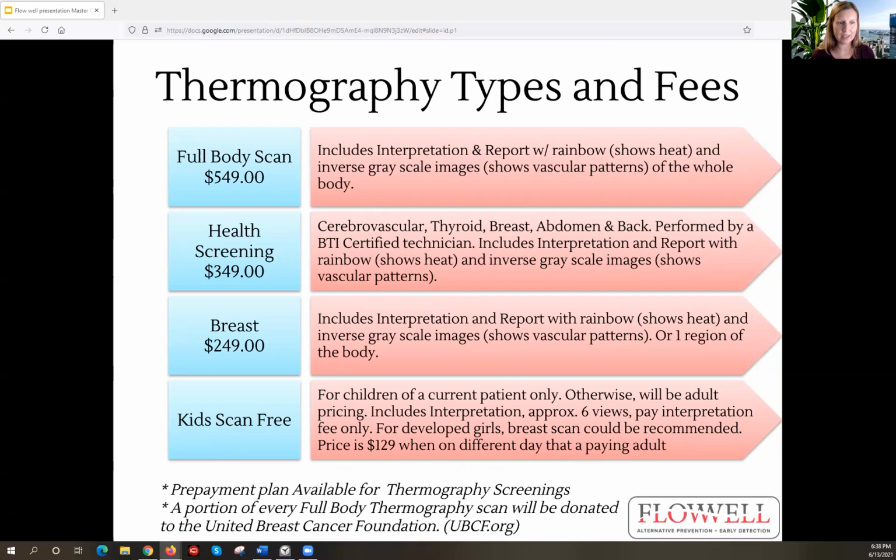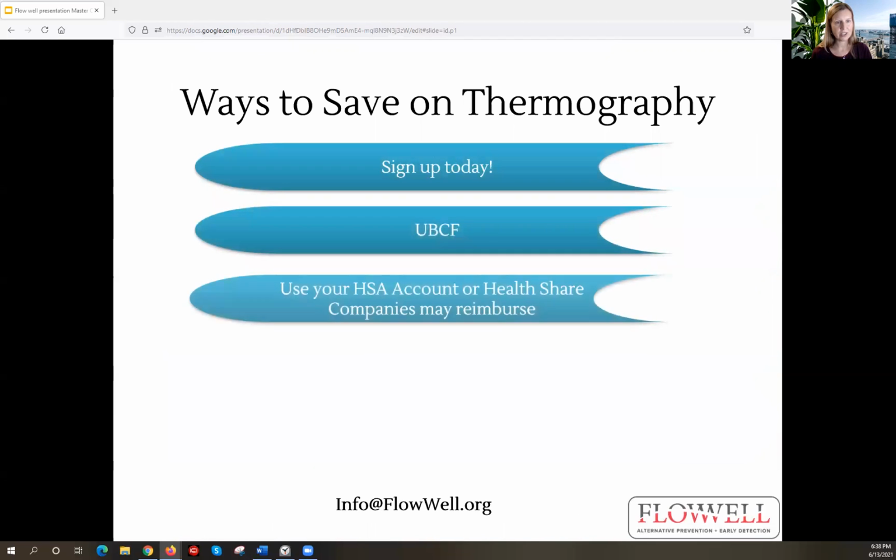And as I mentioned, we scan our patients' kids for free. And please reach out to us. And the next page has how you can do that.